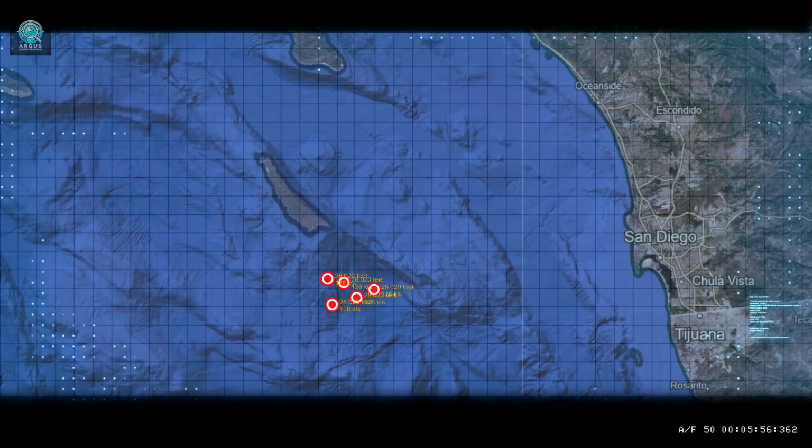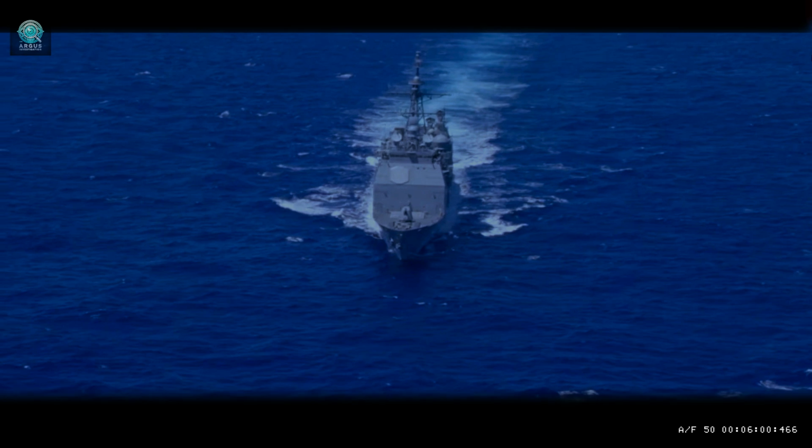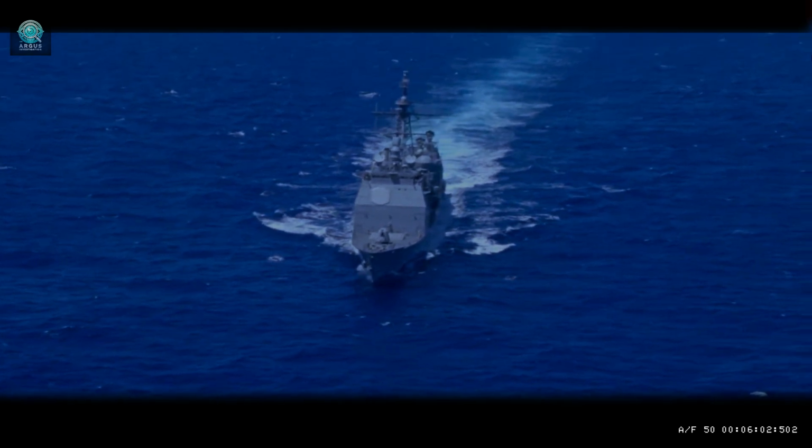Objects entering the radar field, then disappearing. No IFF response, no visual confirmation, but day after day they come back. Around the same time, aboard the Princeton, Gary Voorhis is monitoring the system.